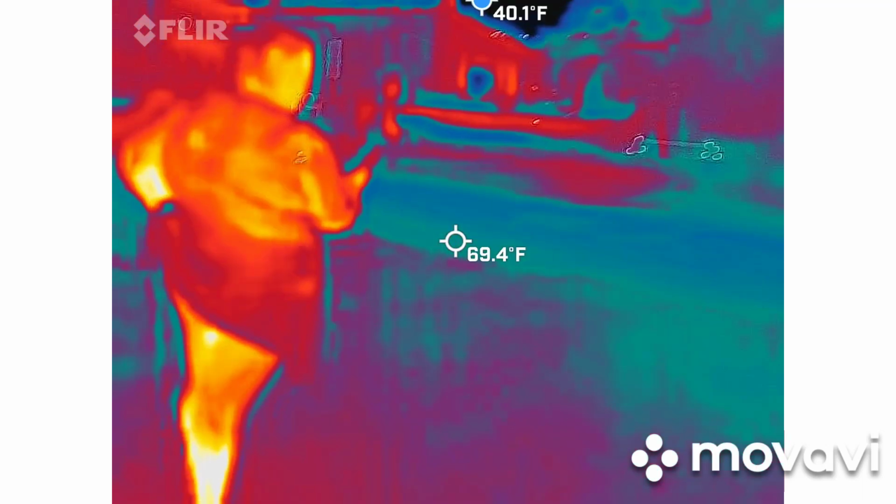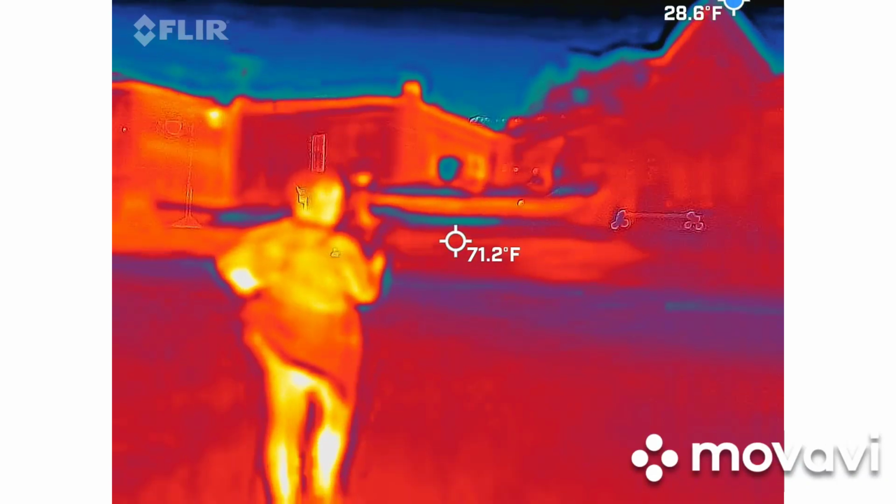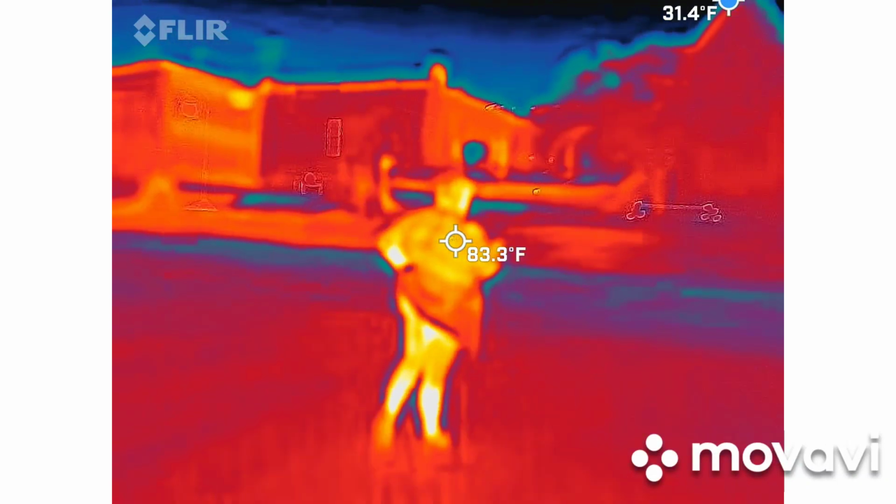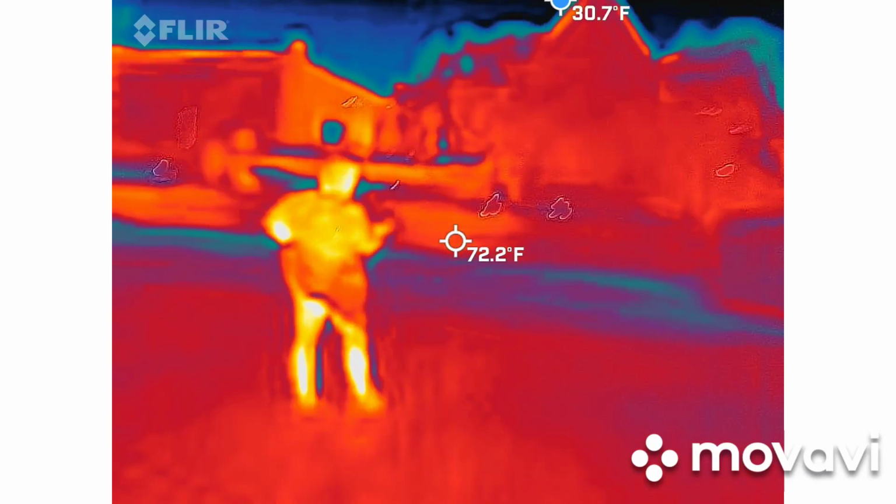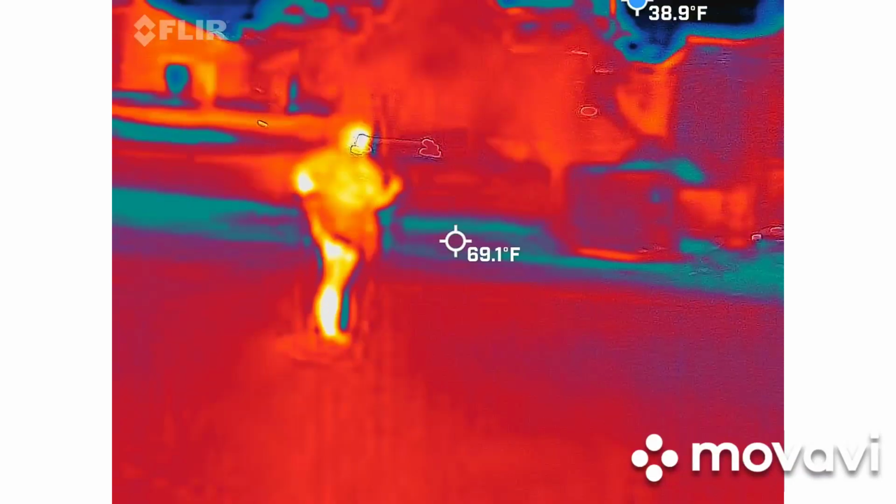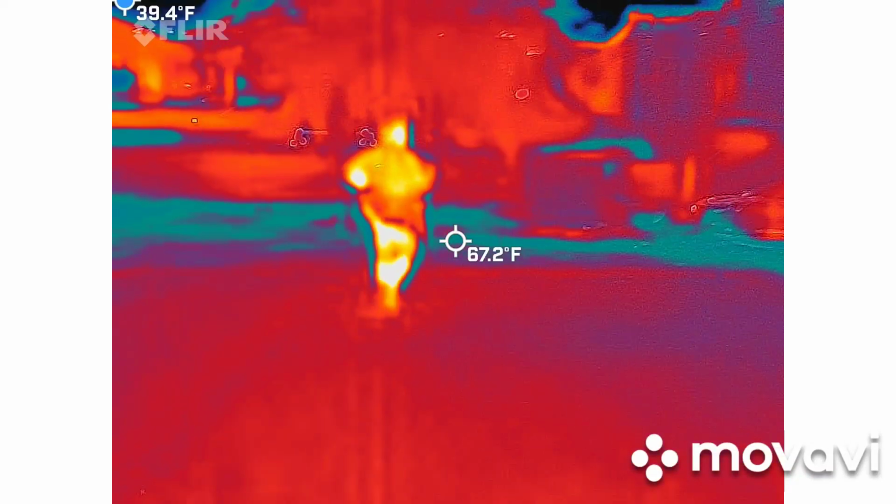Cool thing about this one too, it actually has a flashlight built in. And the speaker on there is actually really good. When I'm talking and I have multiple people here, earbuds seem to be working. I just started doing that a few weeks ago. It's cool. Oh, I like it.